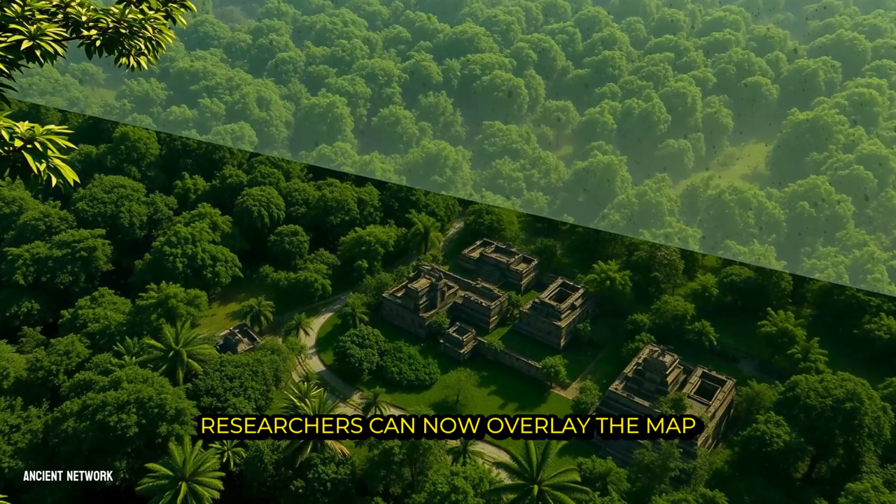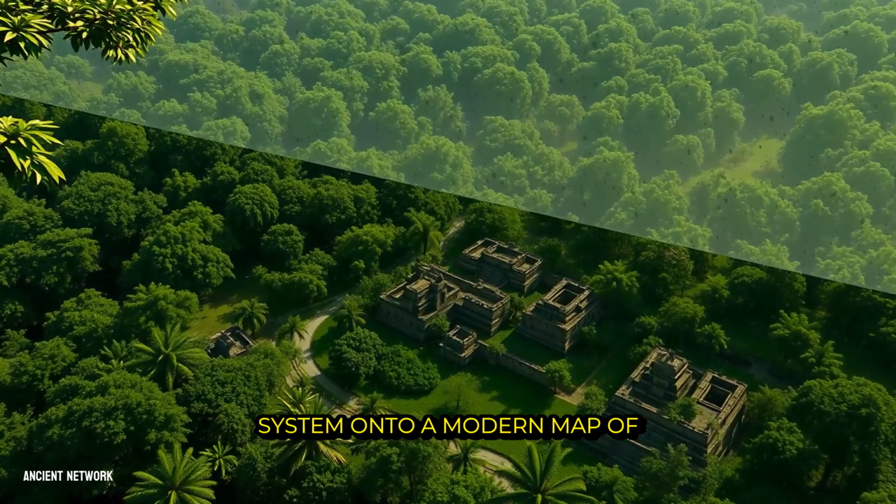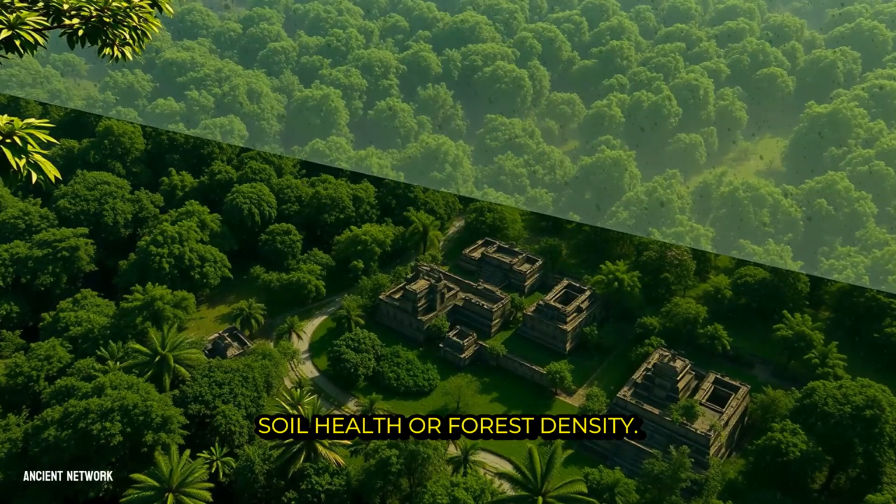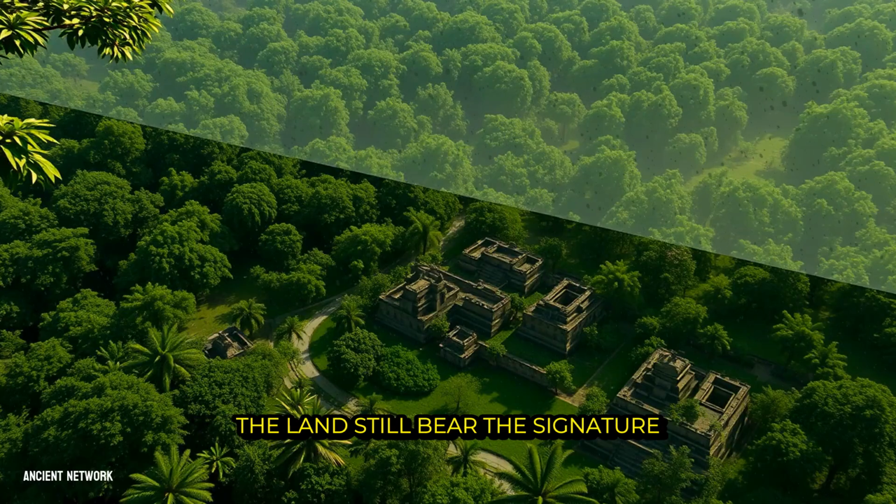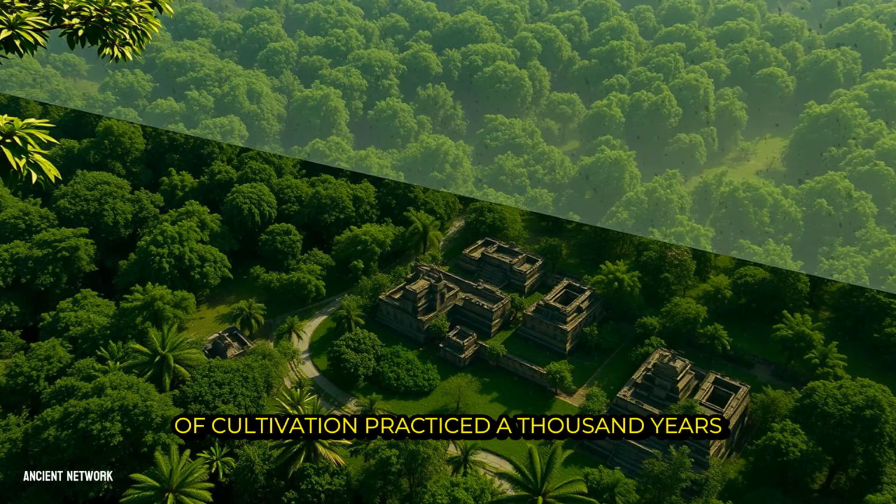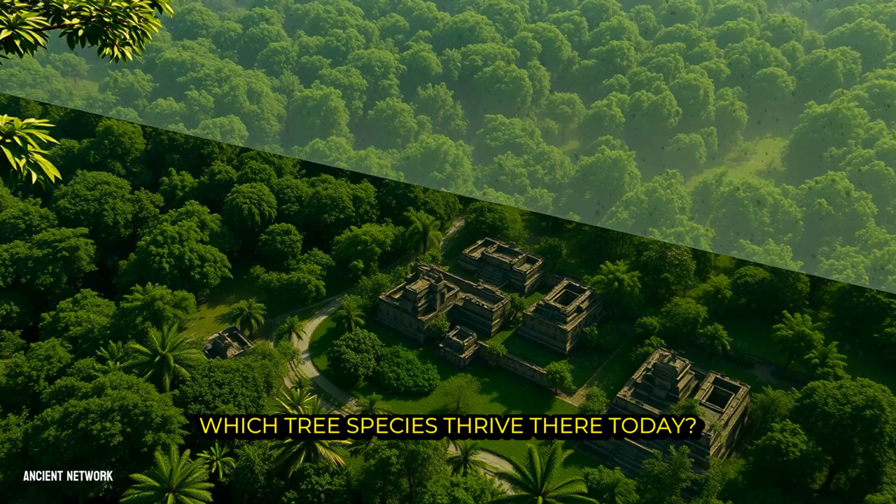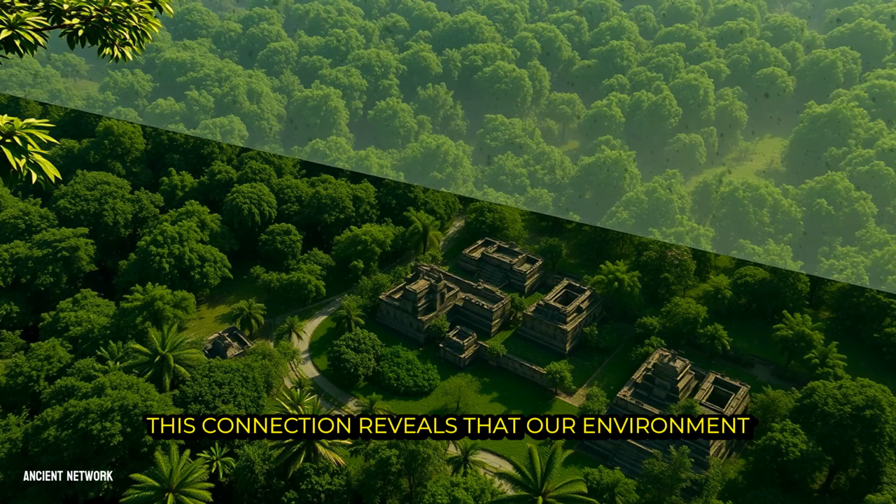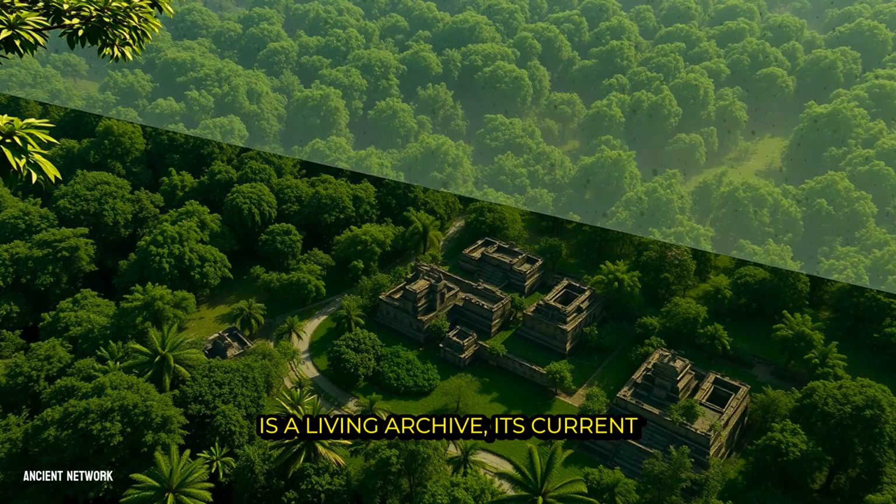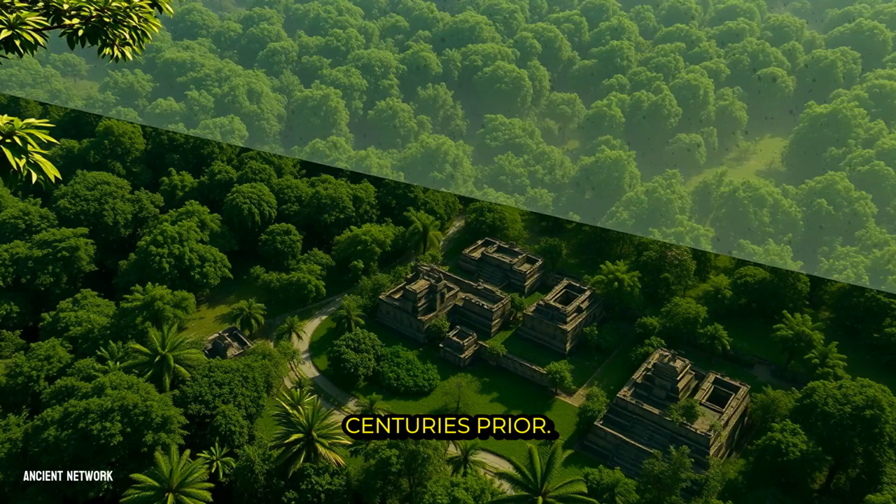Researchers can now overlay the map of an ancient Maya agricultural terrace system onto a modern map of soil health or forest density. They can ask profound questions. Does the land still bear the signature of cultivation practiced 1,000 years ago? How have those ancient modifications affected which tree species thrive there today? This connection reveals that our environment is a living archive, its current state deeply influenced by choices made centuries prior.